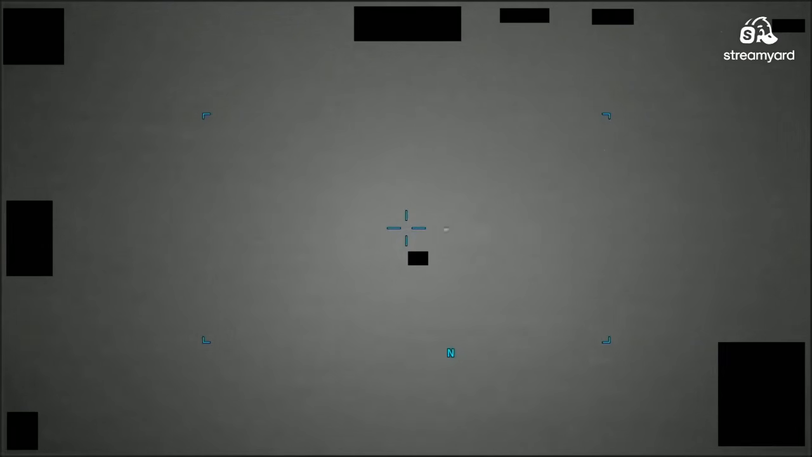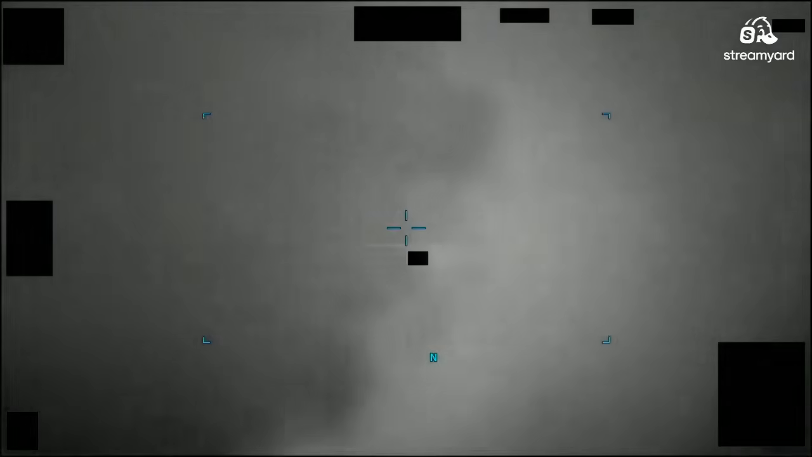Okay, we're coming back, manually tracking this. There we go. Looks like a bird. We got some outspread wings. That would be my guess. It's just not flapping its wings right now. And it looks like we lost it in the clouds. So that's that.